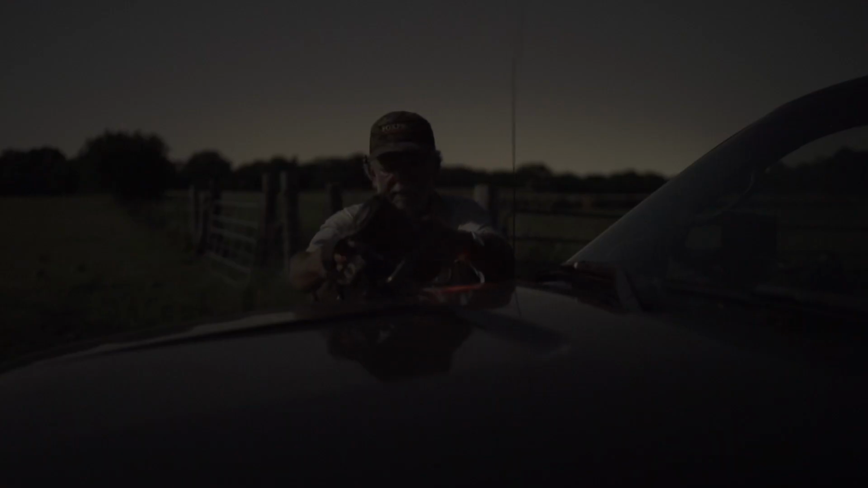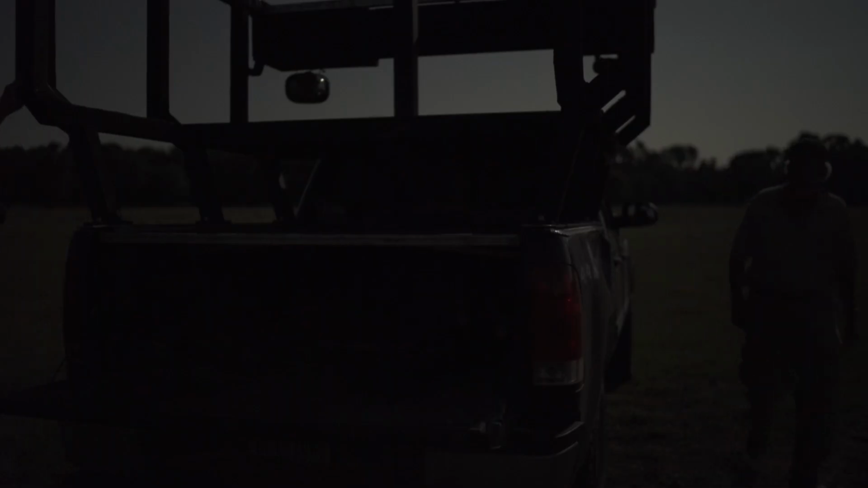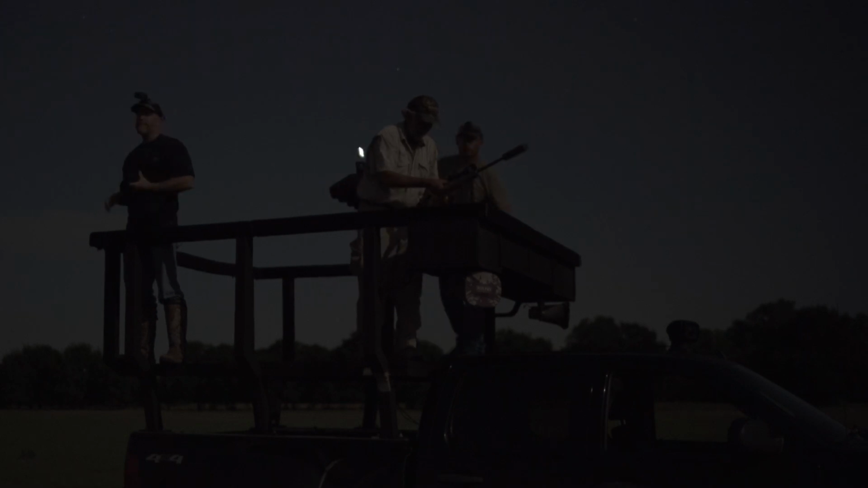It's a good-looking spot. Being able to recognize the different stages coyotes naturally go through every year and understanding them will not only make you a more effective coyote hunter, but it will also help you predict where they're going to be and know what sounds to use to get them to respond solely by understanding the seasonal stage they are in at the time.